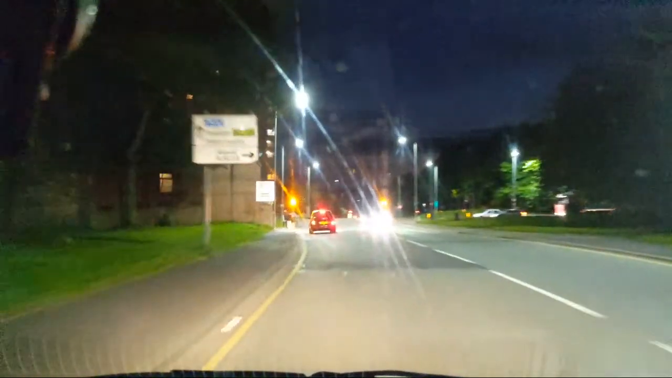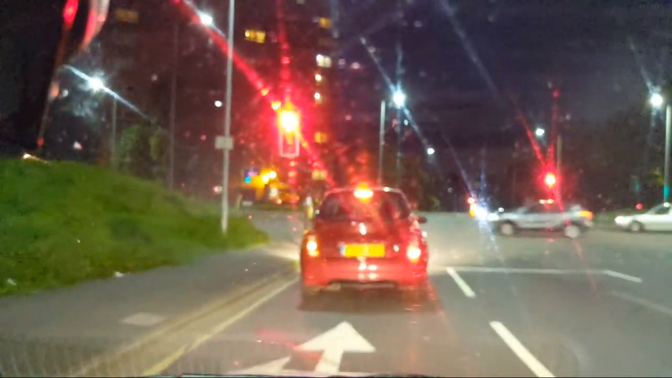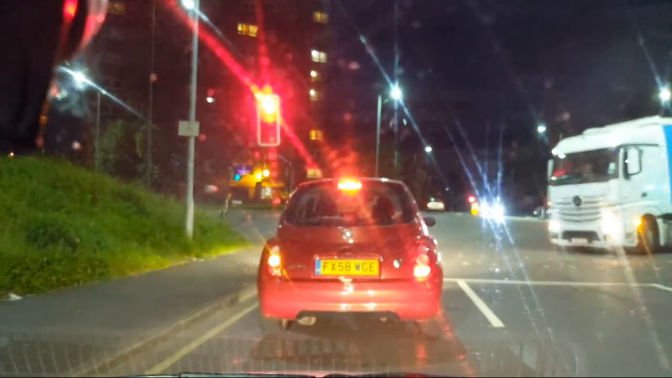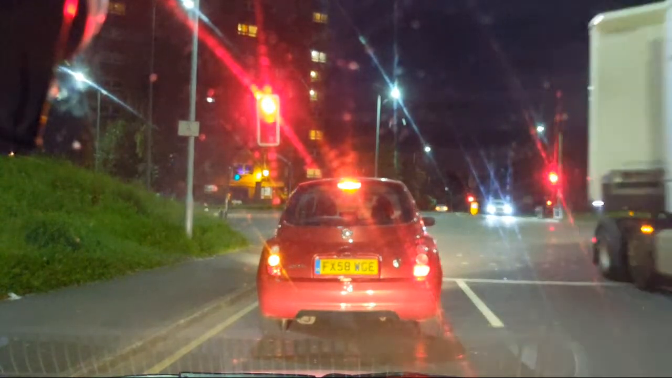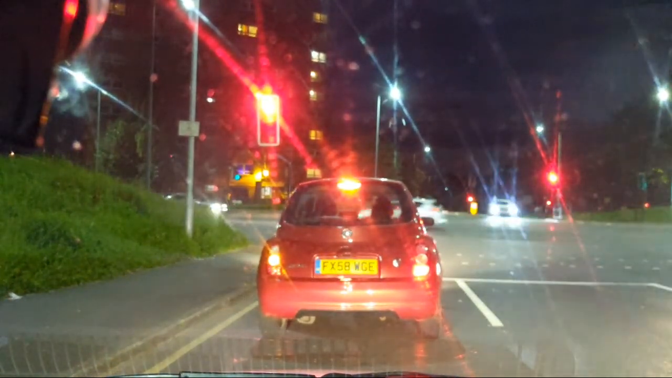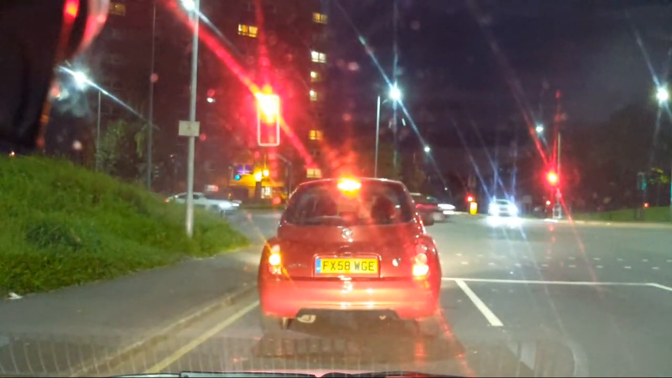These are on green, which means, yeah, they'll change. It's red. To be fair, there's no brake light on this side either, I don't think. Obviously, you've got the brake light in the rear view, well, in the rear window.